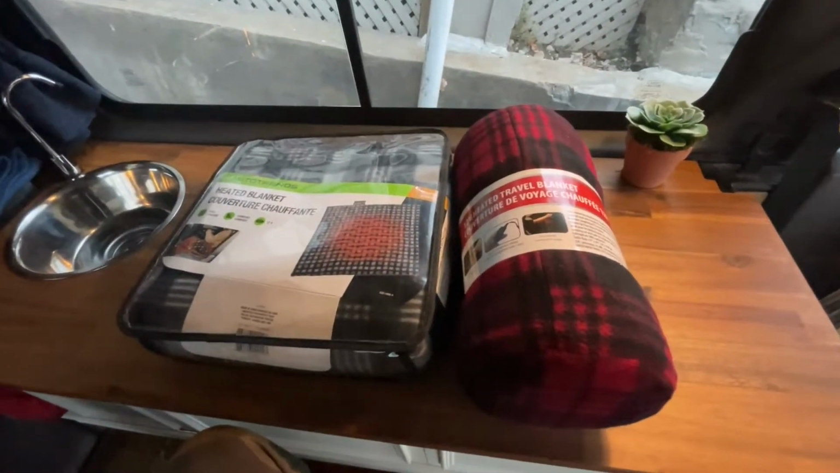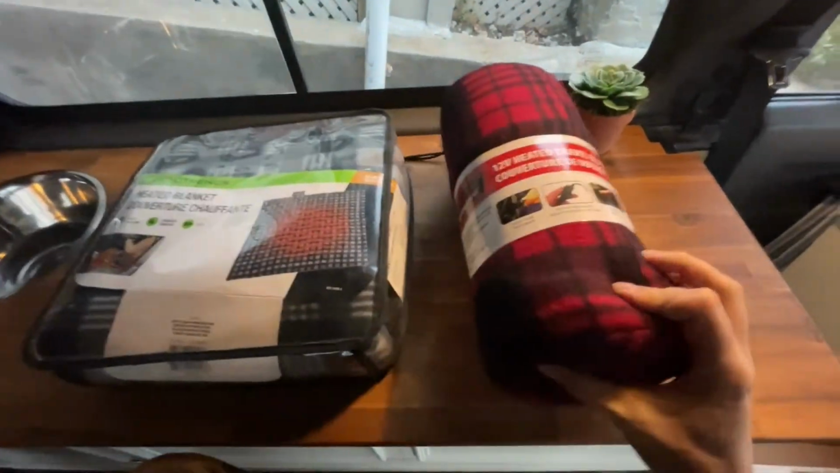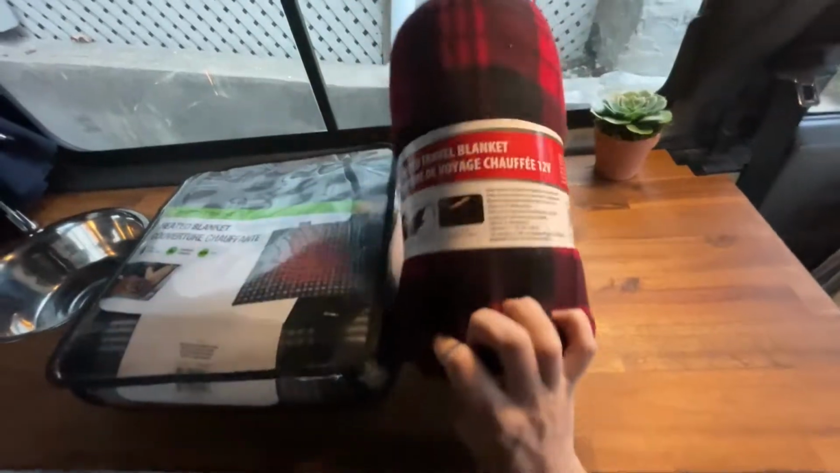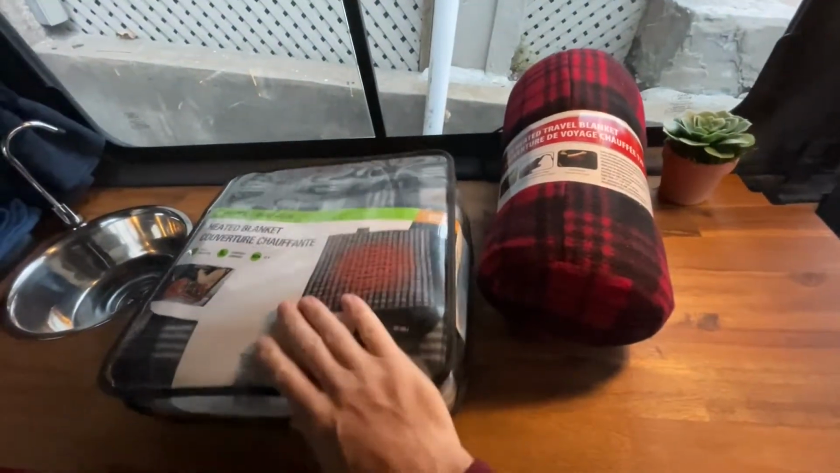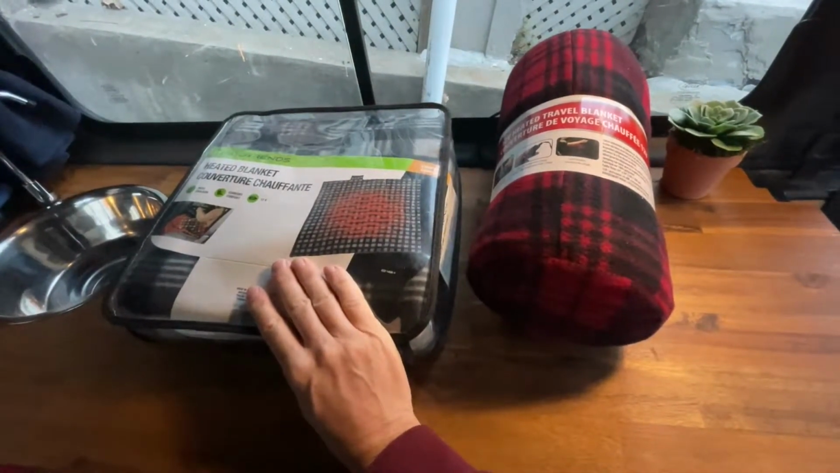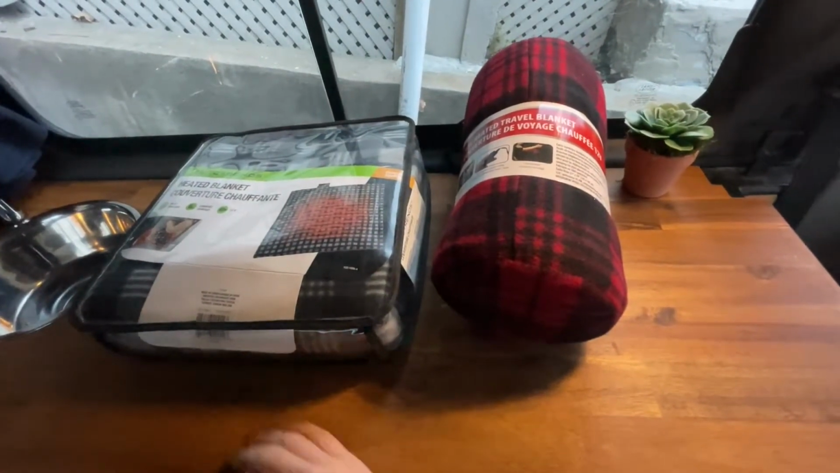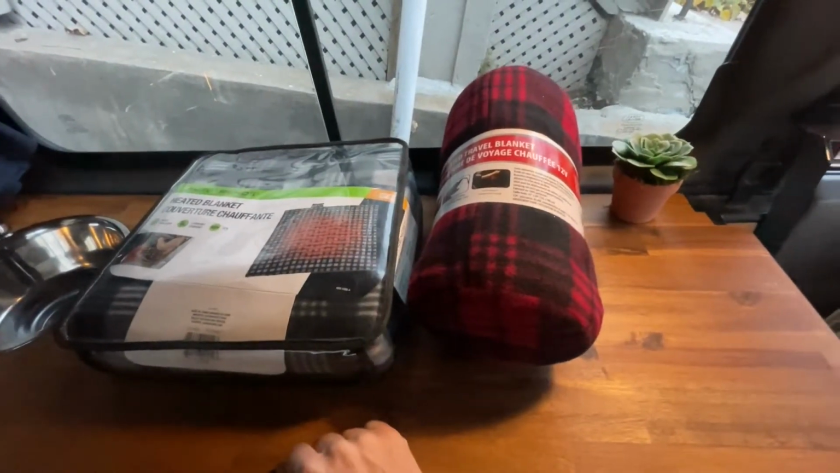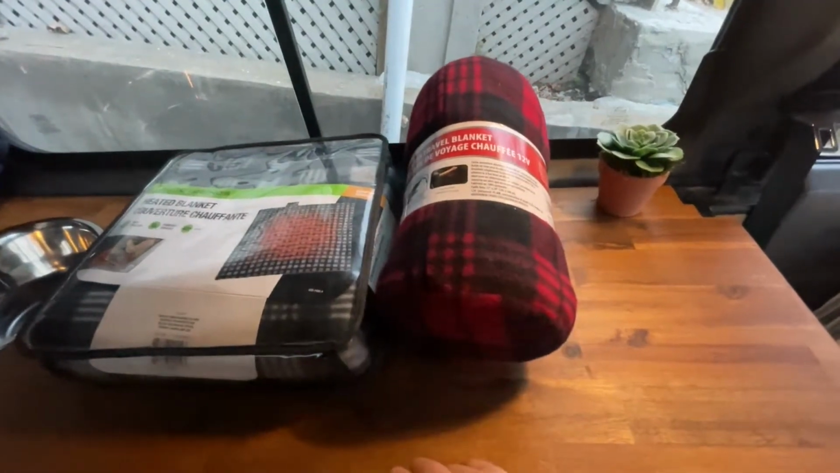So I want to make a quick video about two heated blankets that I purchased. These are 12-volt heated blankets that I purchased from Canadian Tire. This one was $60 and this one was $40. Actually $65, but currently discounted to $40. So I'm gonna open them and we'll check and plug them and see if we have a preference, and I might return the other one.